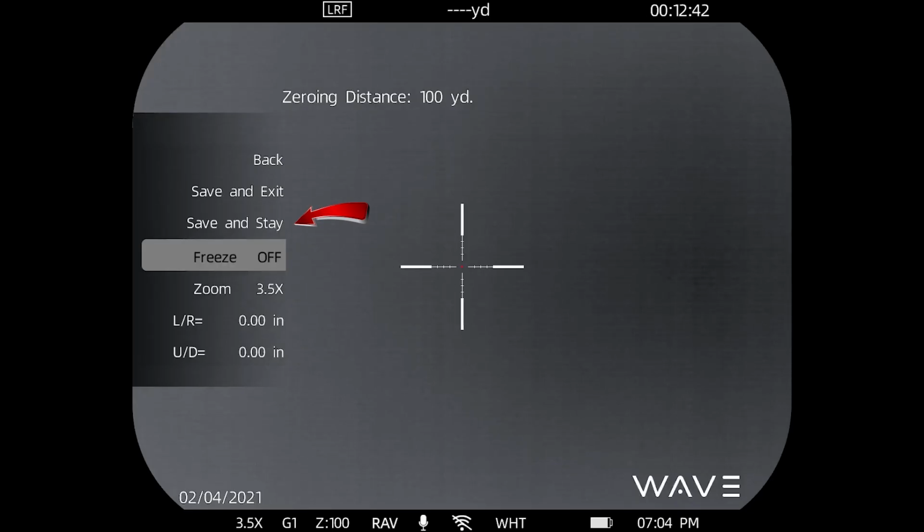Of course, we've got a freeze function that is absolutely killer. I know a lot of freeze functions in a lot of scopes are a nightmare to use. This one is so simple to use. Simply, you highlight it, you give it a quick press, up come the adjustment arrows, and with a simple roll of the encoder, you can put it on your target and freeze the screen. Makes freezing on the right spot really, really simple.